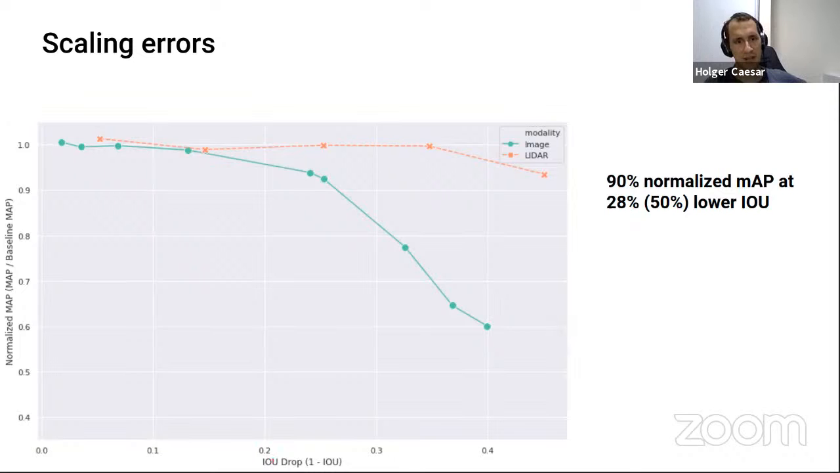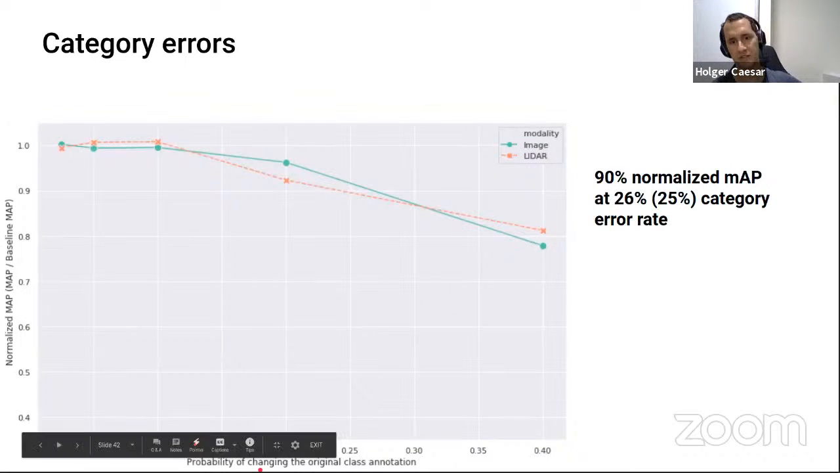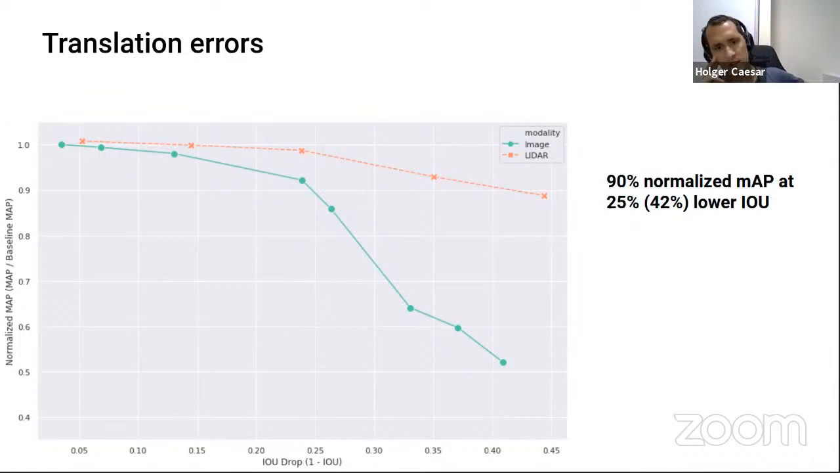So if you don't work with IOU very often, of course these numbers are not very intuitive. Maybe then this metric here for category error is more meaningful to you. Probability of changing the label, this is very intuitive, right? Yeah, the IOU drop, I agree, is a bit harder to understand. But one important thing is that most of the challenges go somewhere between 0.5 and 0.9 or so IOU threshold. So that kind of gives you a feeling for what quality they require for a true positive, basically.